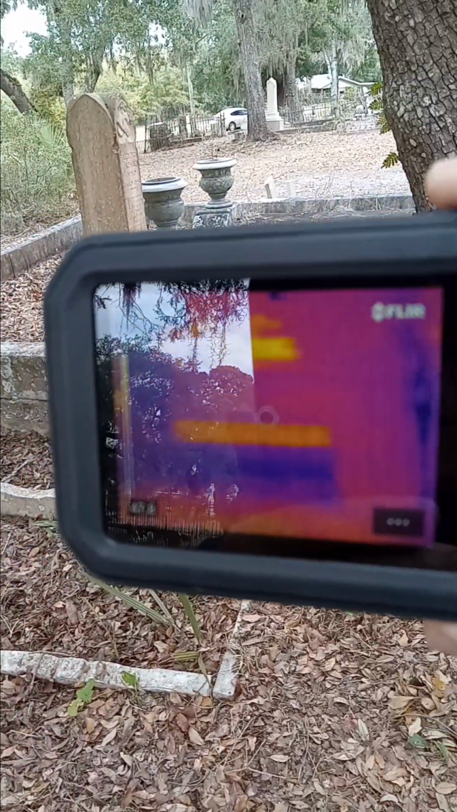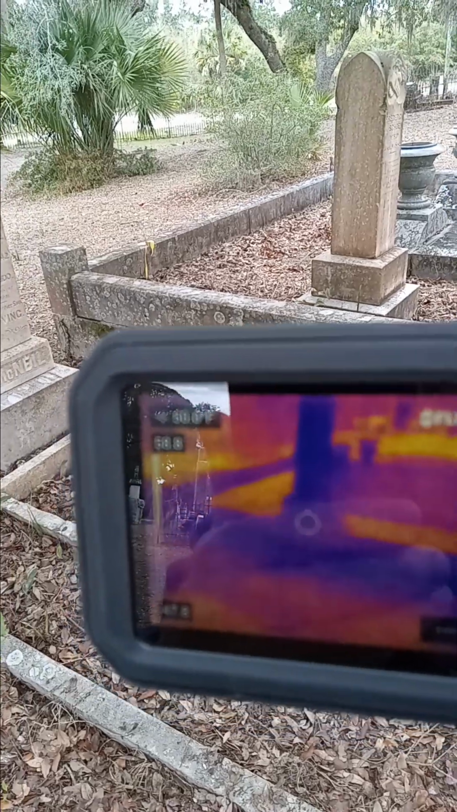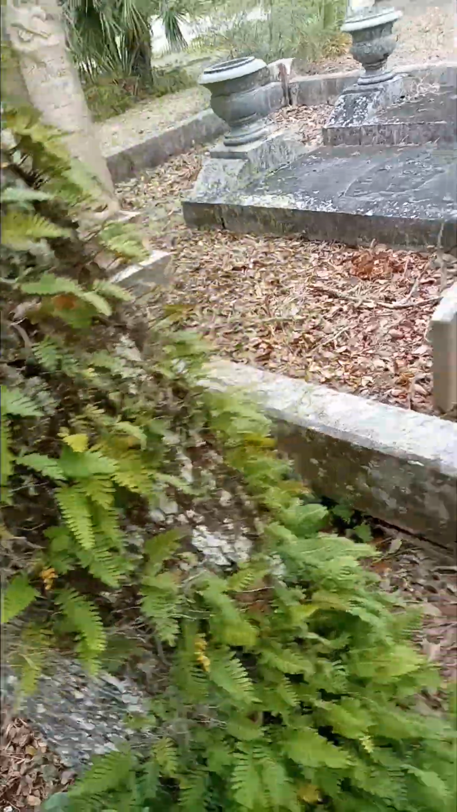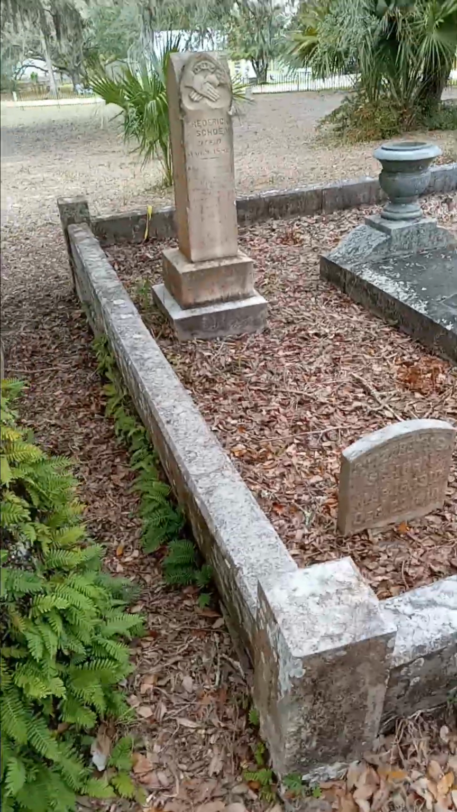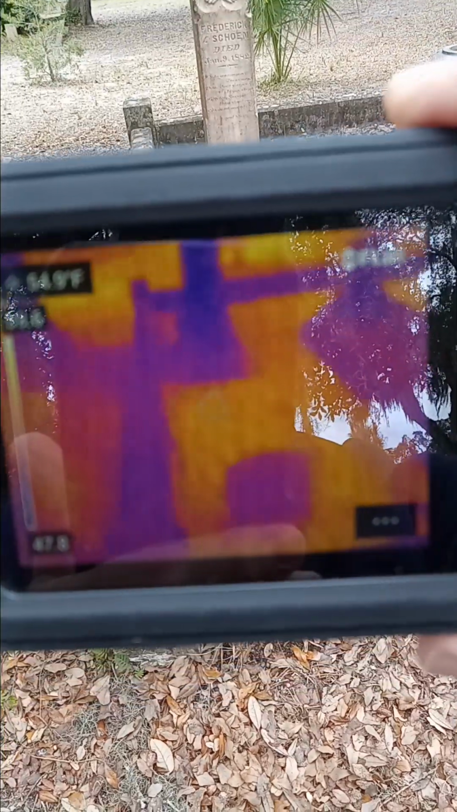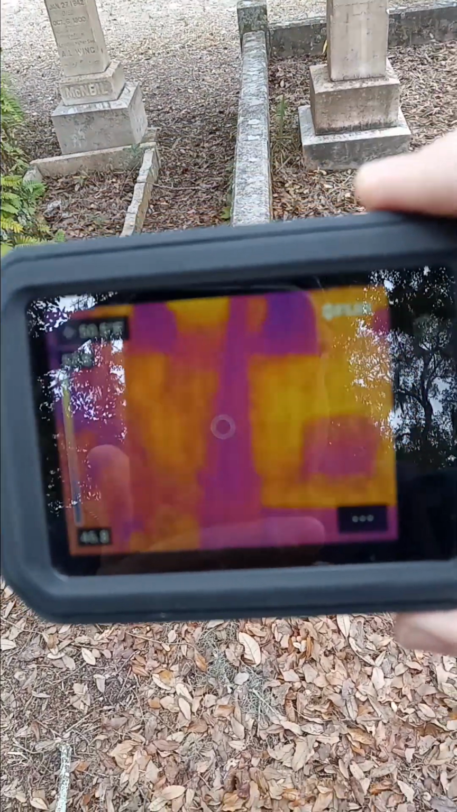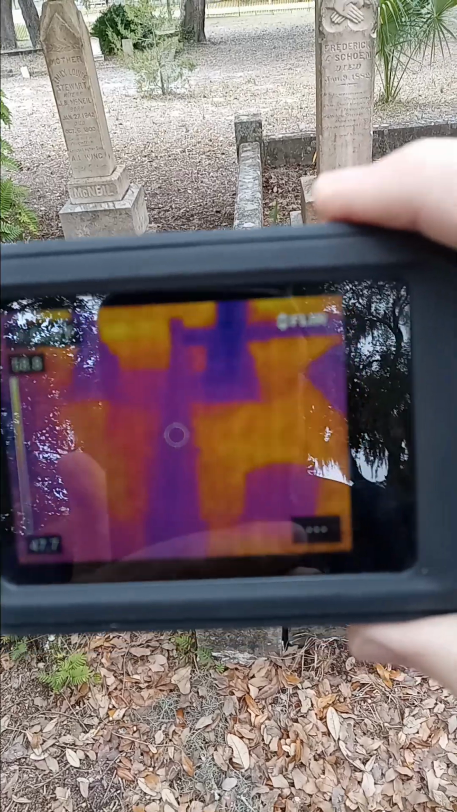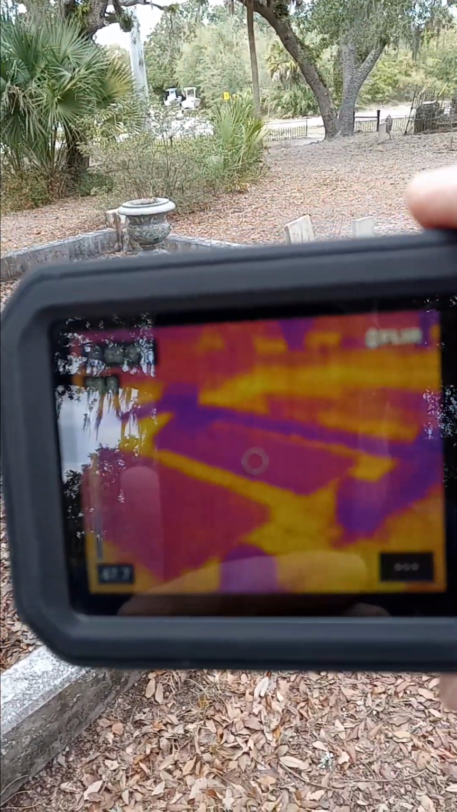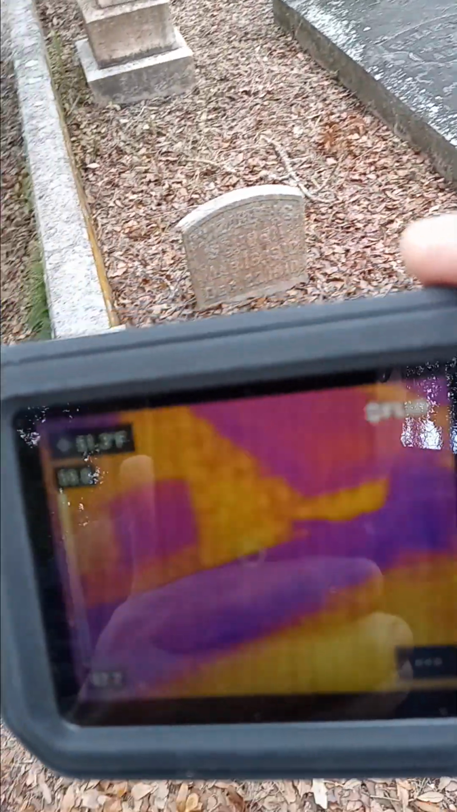I don't see any warm air rising at all. You can see the leaves are much warmer. They're kind of yellowish orange, and the tombstones are colder. They're a purplish pink. See, the border is colder too. It's a purple. You see the back border, part of the other side, and the front border coming over.